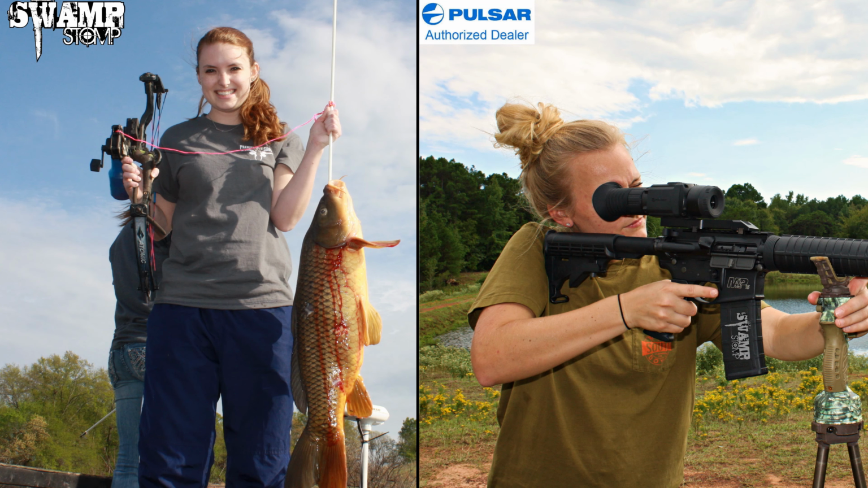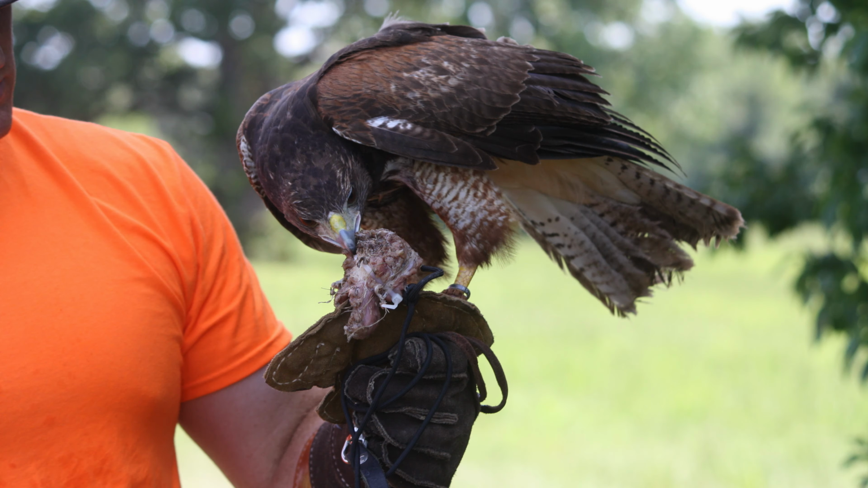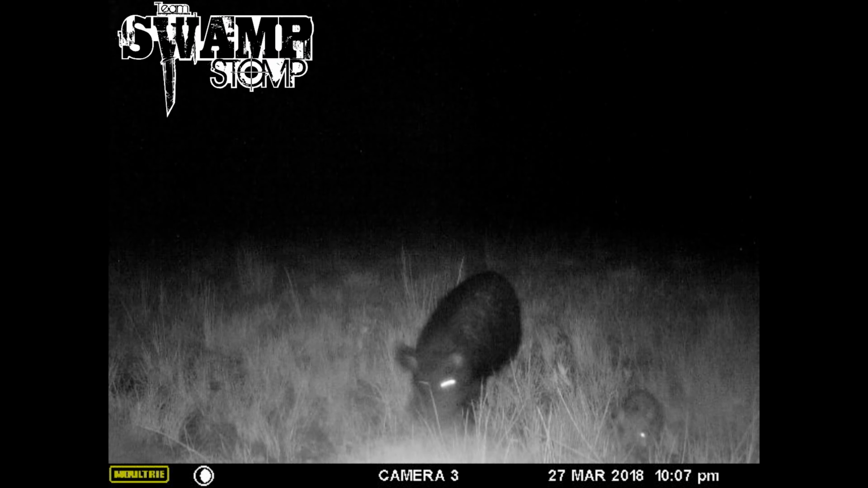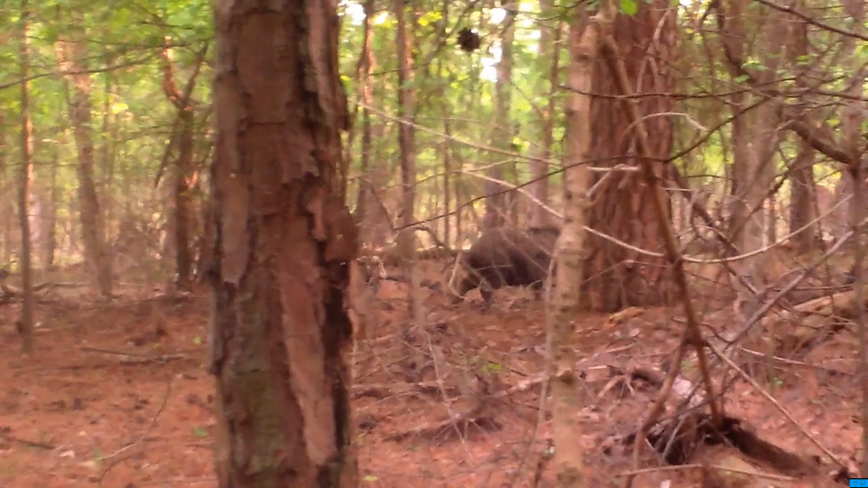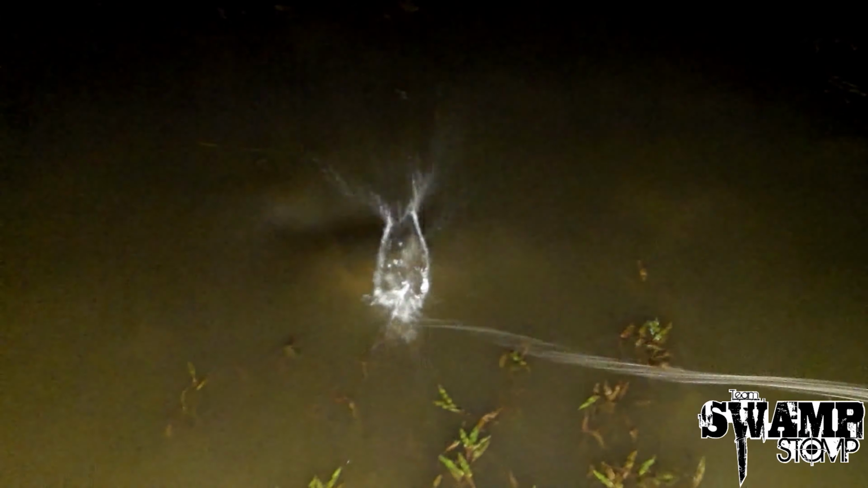Now, Team Swamp Stomp doesn't just do hog guns. What all do you guys do? Basically anything that you can do hunting or fishing wise in East Texas. If it's fun, we do it. We can either do it personally or book through some of our partners there. We specialize in the thermal imaging hog hunts as well as hog dog hunts. We also do bow fishing charters, gator hunts, exotic hunts. We can line it up, and we keep a motto: if you can dream it, we'll figure out a way to make it happen.